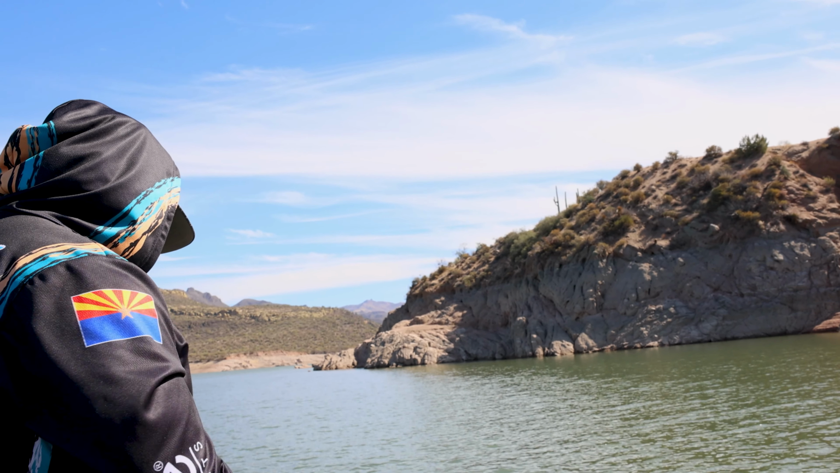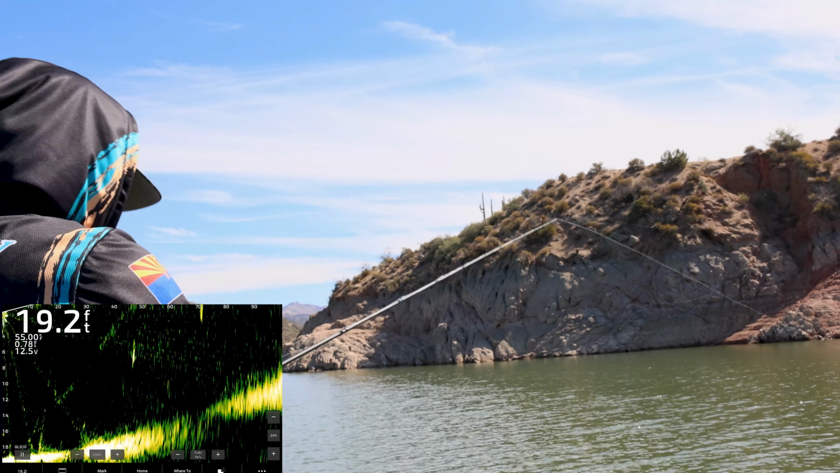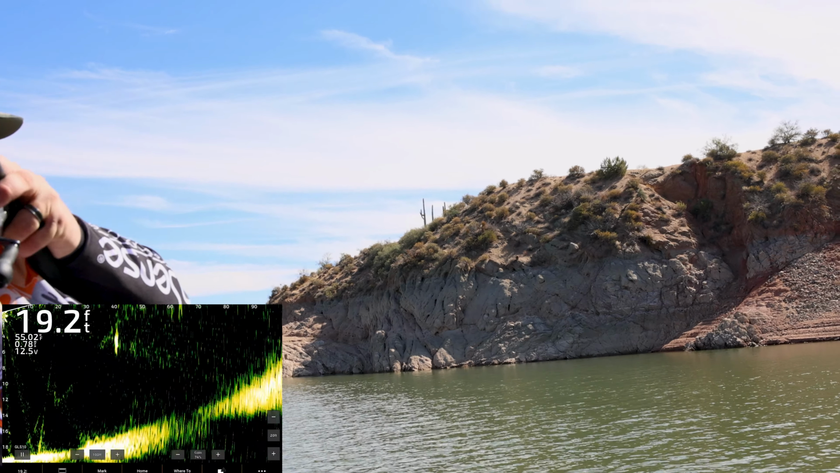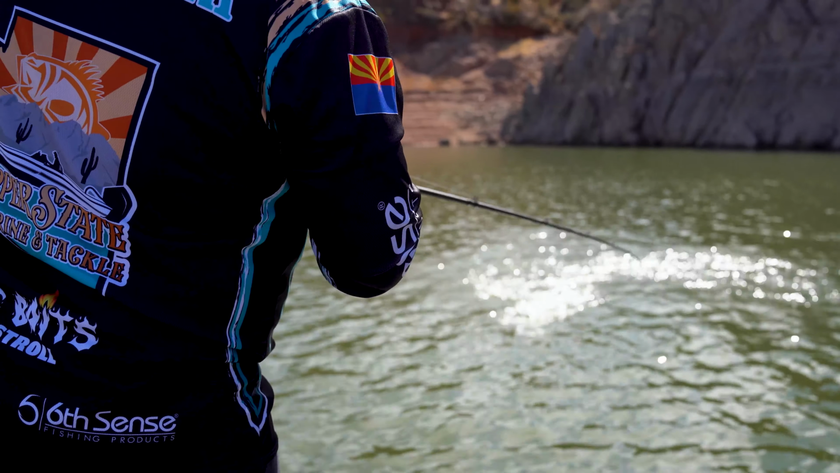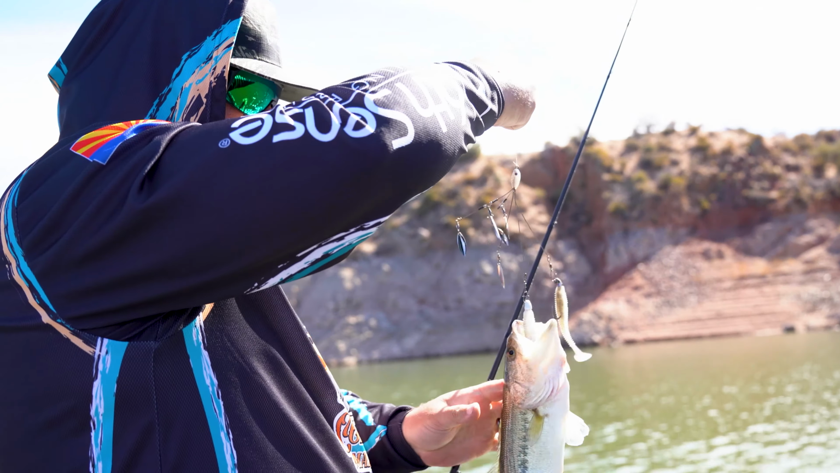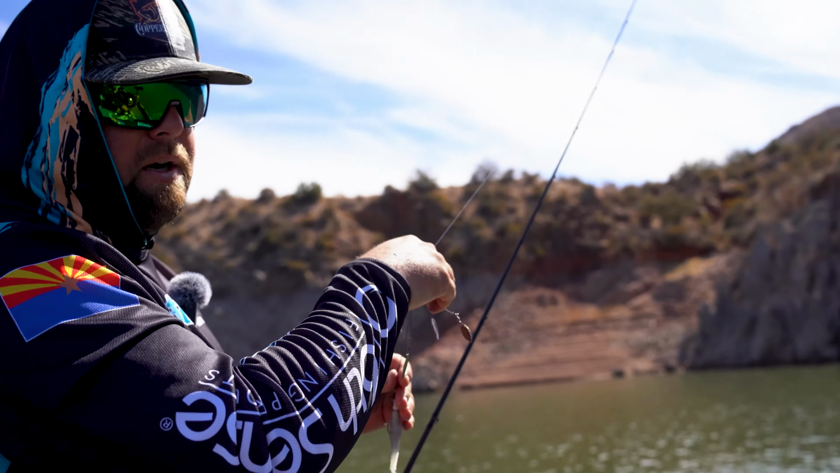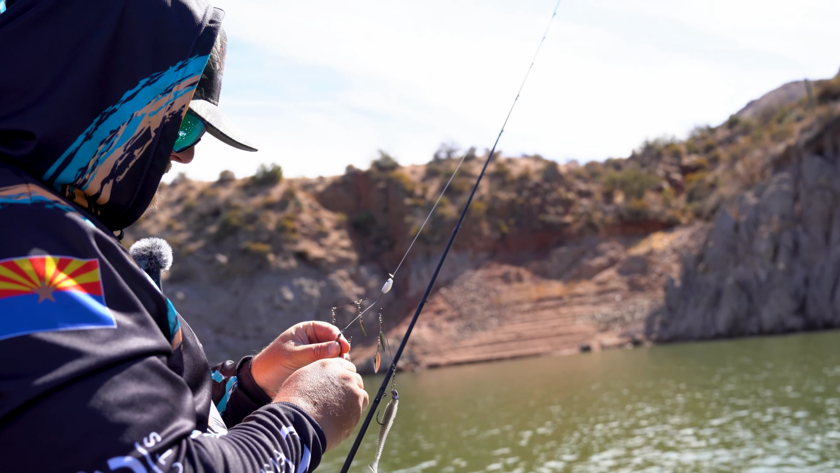Oof, oof. Guaranteed fish right there. Right above them. Guaranteed fish. Let's go. Told you guys. You see them up there like that, especially two of them. That's game over. Little guys, but tell you what, you will run into some really good fish doing this, guys. You just got to cast at a lot of fish here at Bartlett.